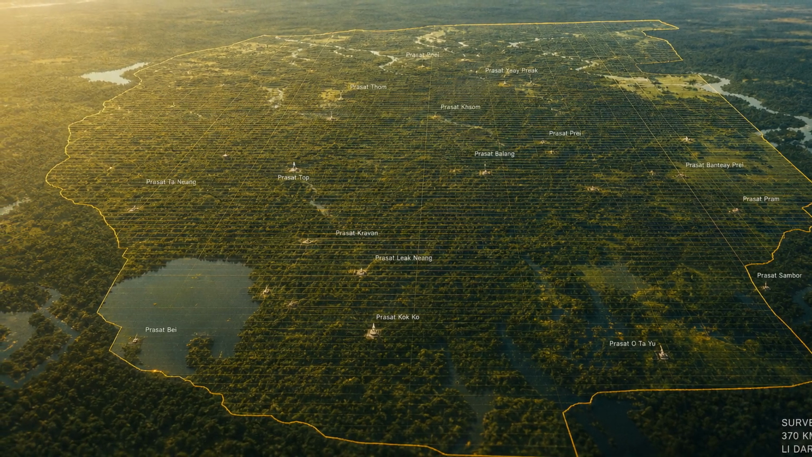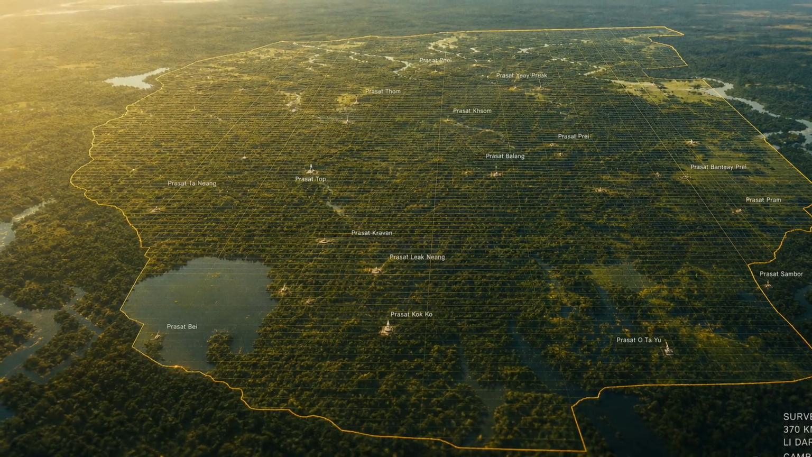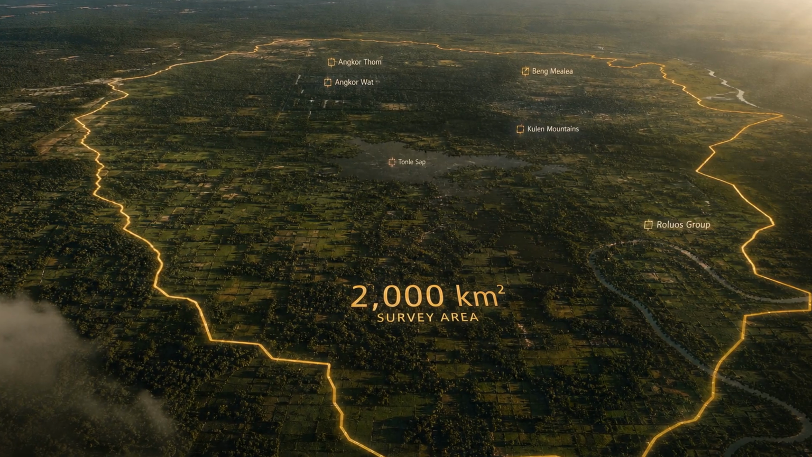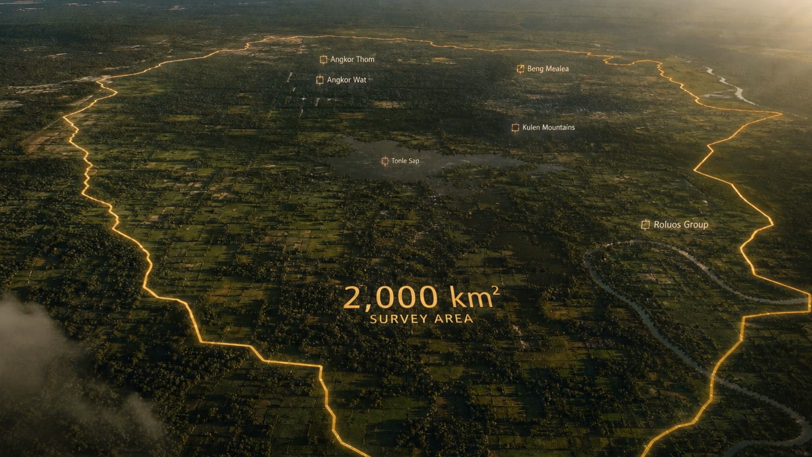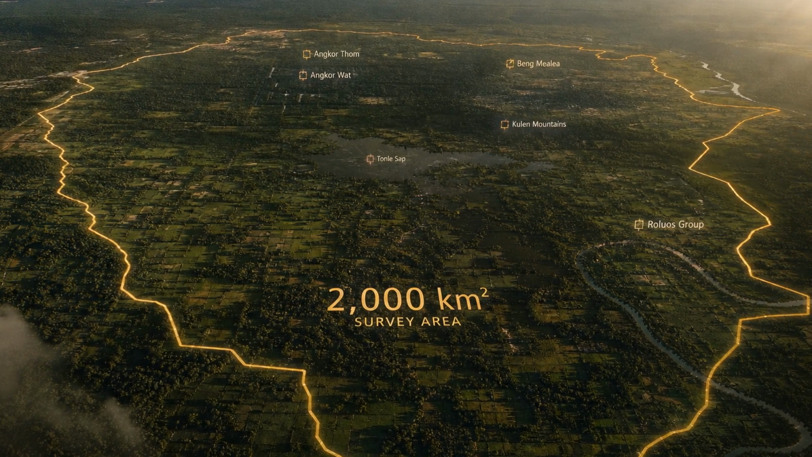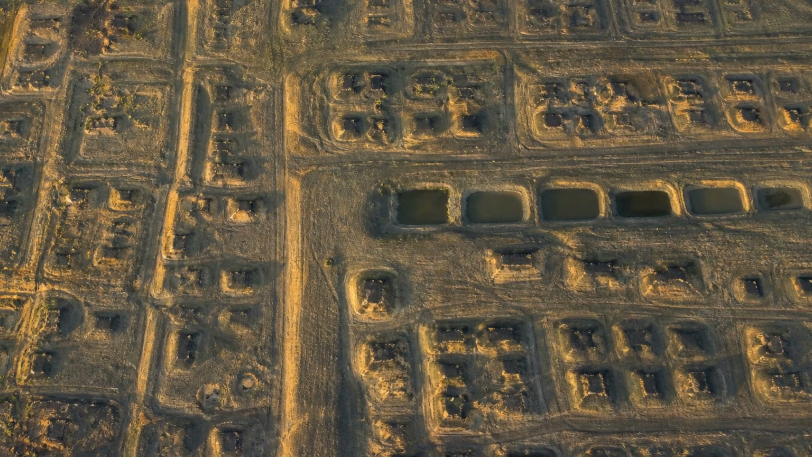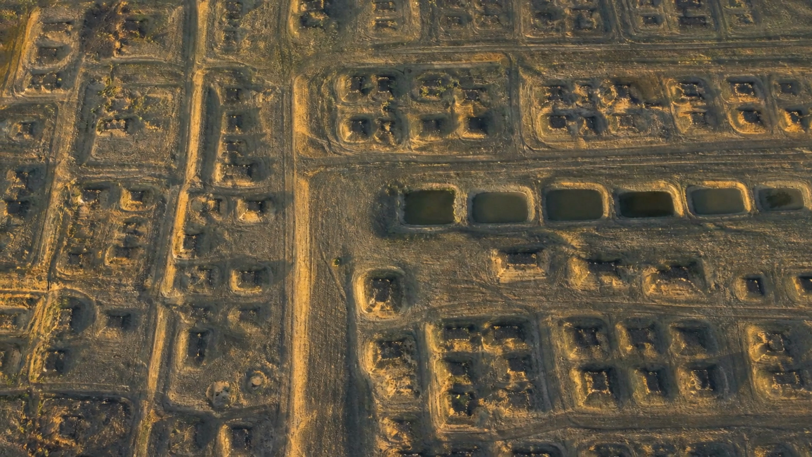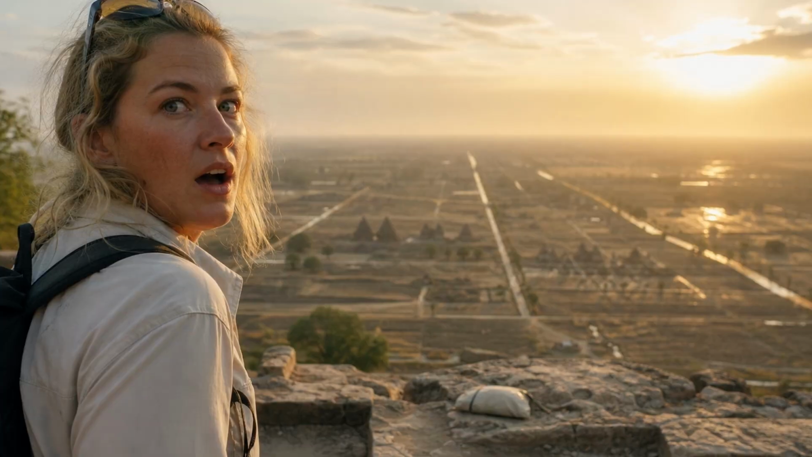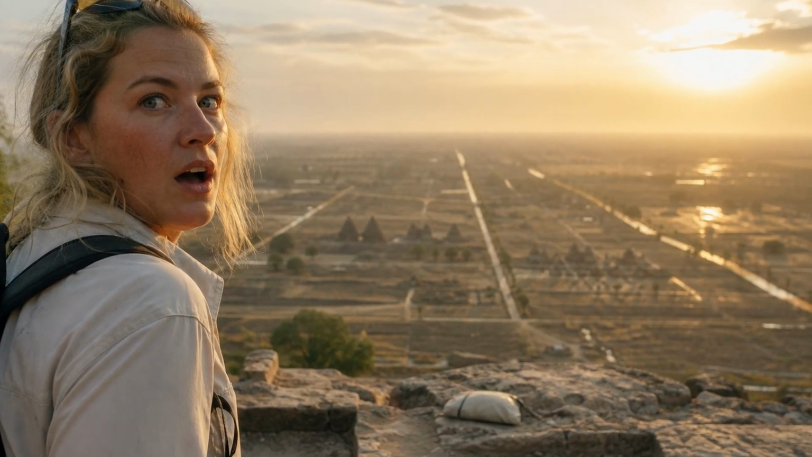In 2012, a team led by archaeologist Damian Evans flew LiDAR over 370 square kilometers around Angkor. In 2015, a second, far larger survey covered nearly 2,000 square kilometers. When the ground images came back, they showed something no one had ever mapped. Not ruins, not scattered stones, a plan, straight roads, rectangular house mounds arranged in neat blocks, ponds dug in tidy rows, the unmistakable fingerprint of urban planning.